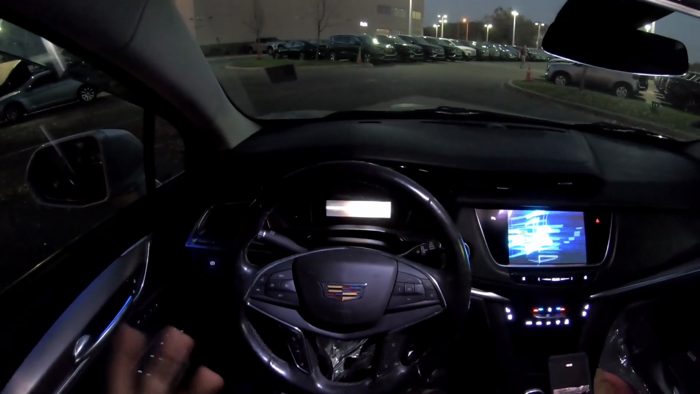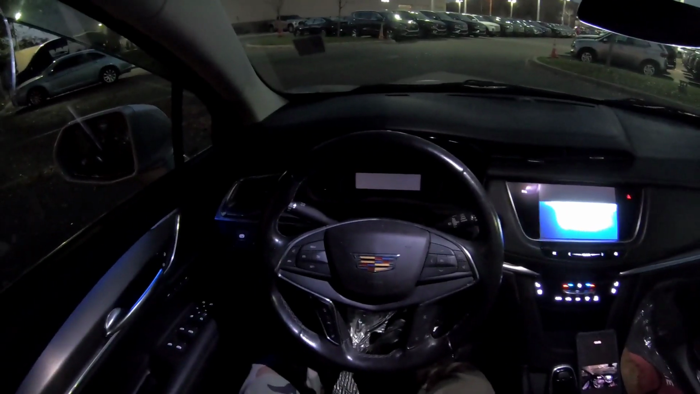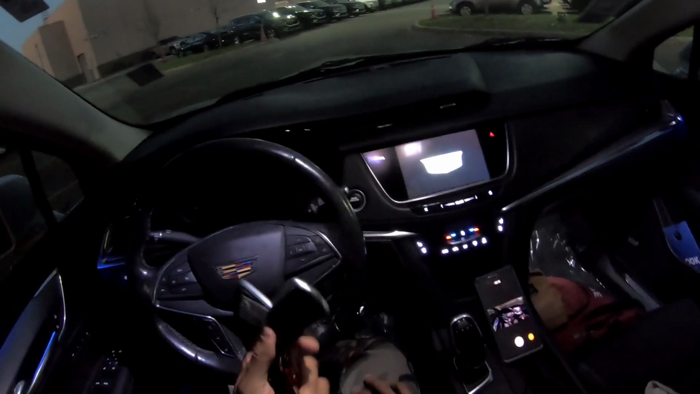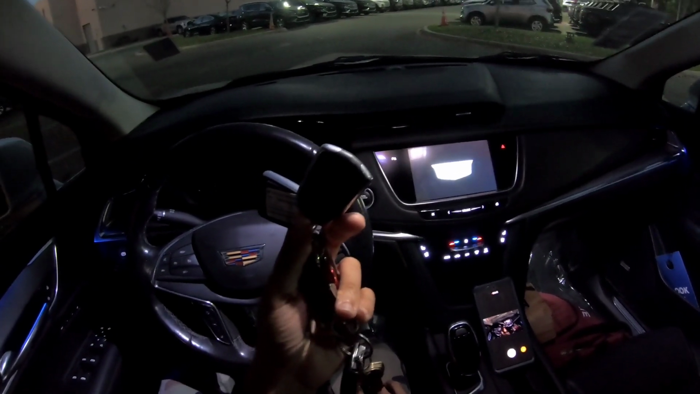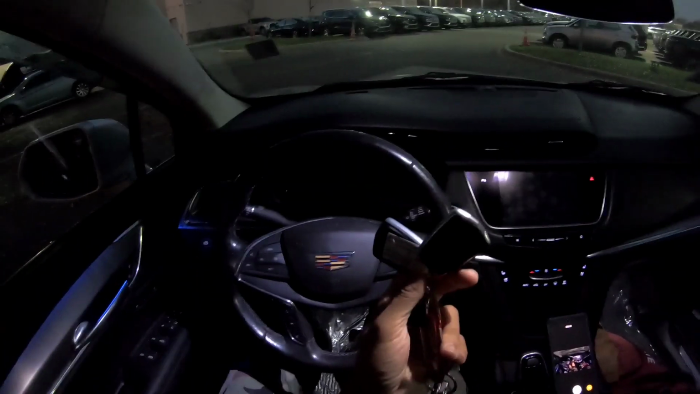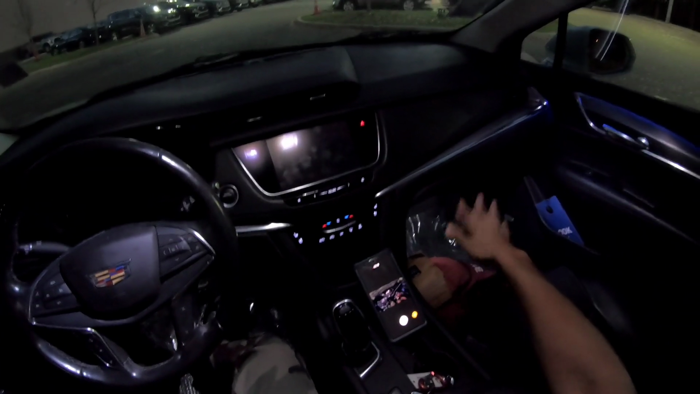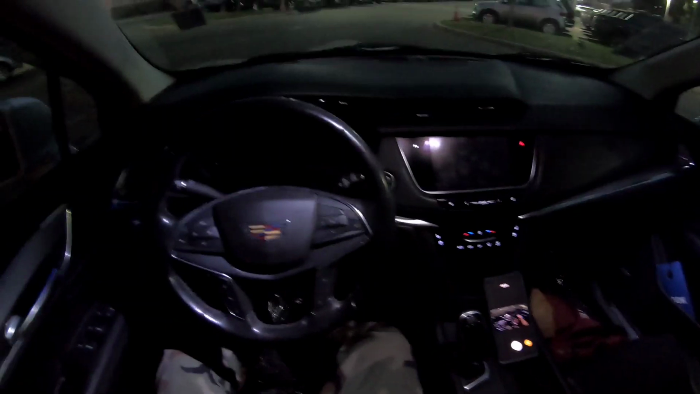All right, crew, the moment we've all been waiting for. We're going to take this XT5 out on the road, see what the differences are, see how it feels, and kind of go from there. As long as you got the key in your possession, we'll go ahead and just sit it right here in the cup holder. Excuse my mess down there, my bag and camera stuff.